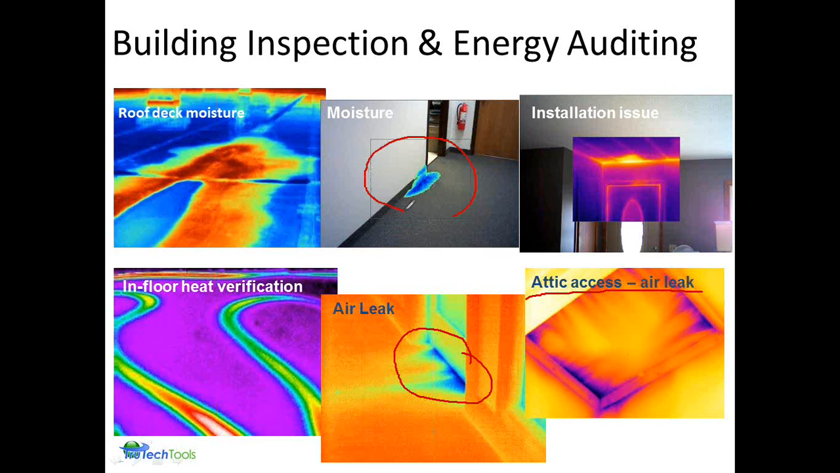Here is an image taken with an infrared camera showing only the moisture. So what we selected here was just showing us the dew point, or what's below room temperature, and everything else is invisible light.